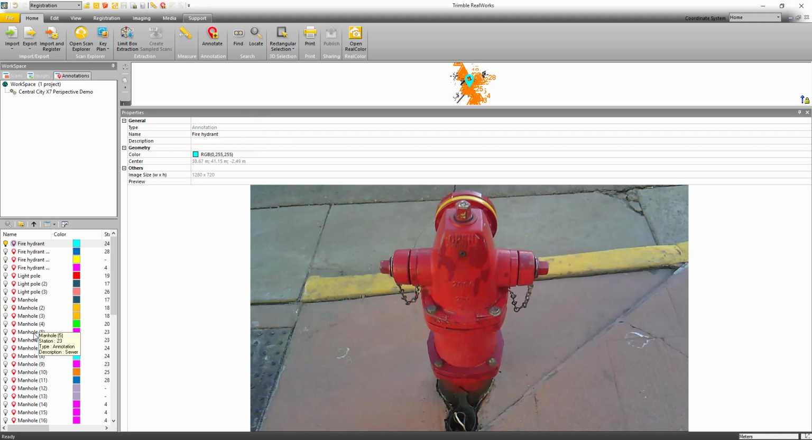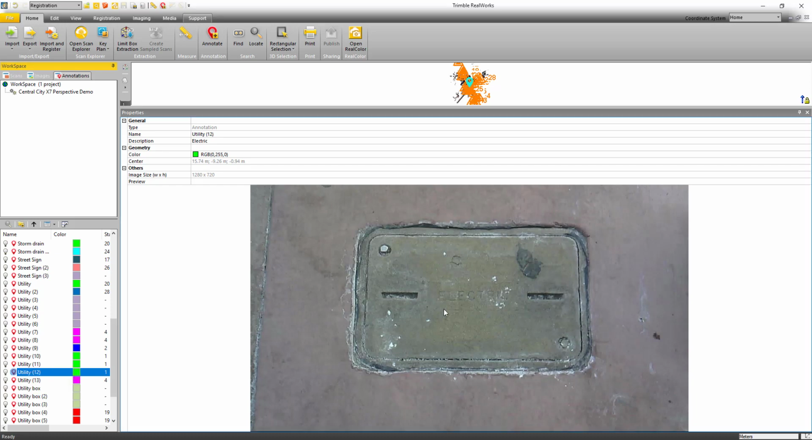Now if I come over here and look for another annotation, let's find a utility. Here's one. So in the photo you can clearly see it's an electric box, but if I look at the name, it's utility, and it also has the description of electric box.